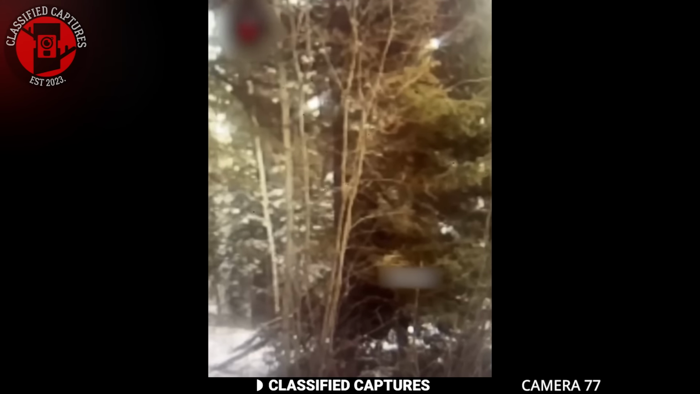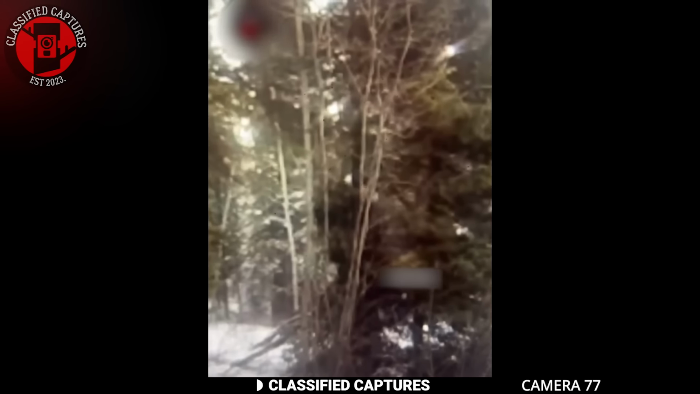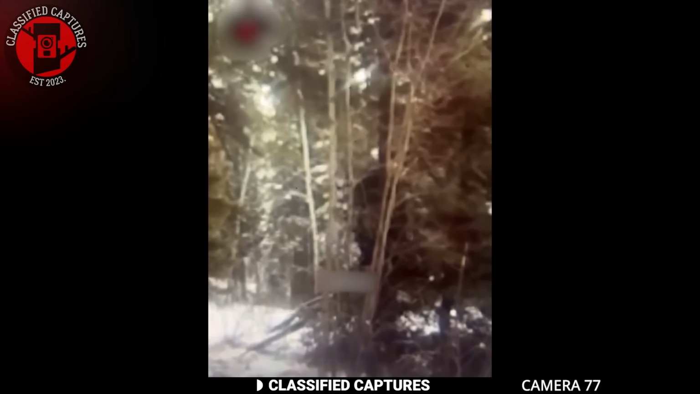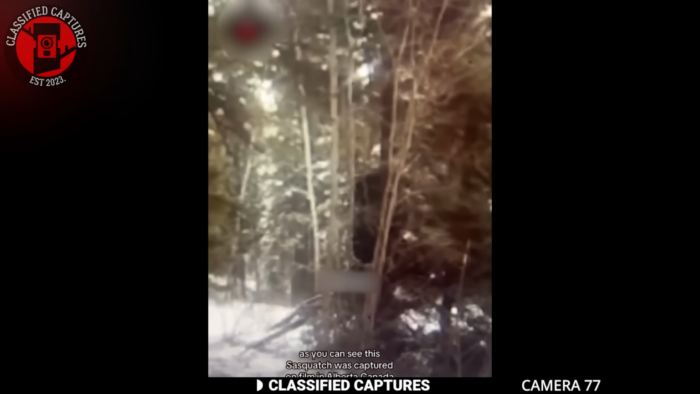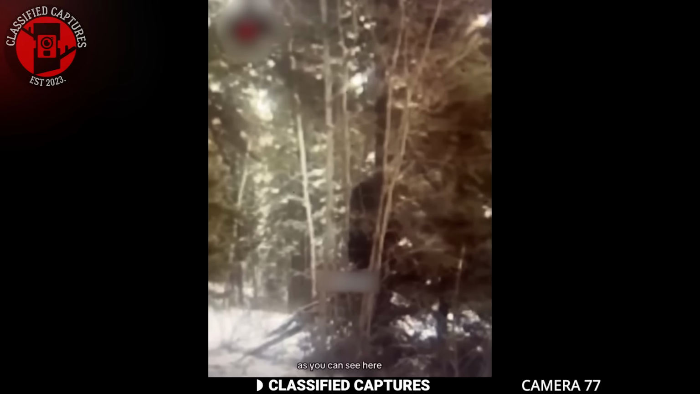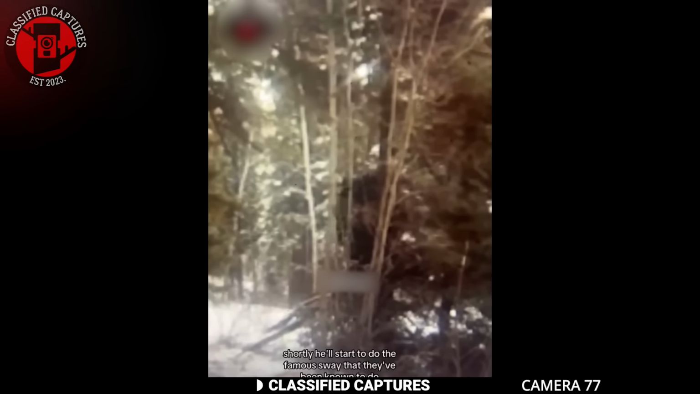Julius doesn't believe the man's story, though, and thinks it's a bad edit. But then again, that's just Julius being Julius. What do you think, though? Could this really be the elusive Bigfoot, lurking in the Alberta wilderness? As you can see here shortly, he'll start to do the famous sway that they've been known to do.